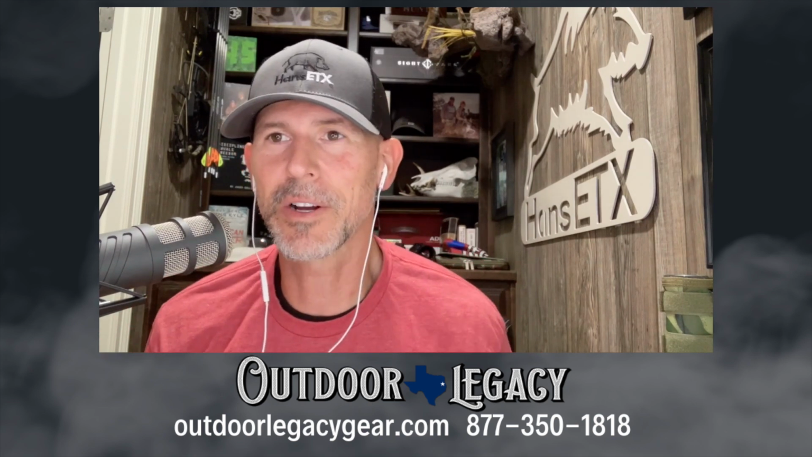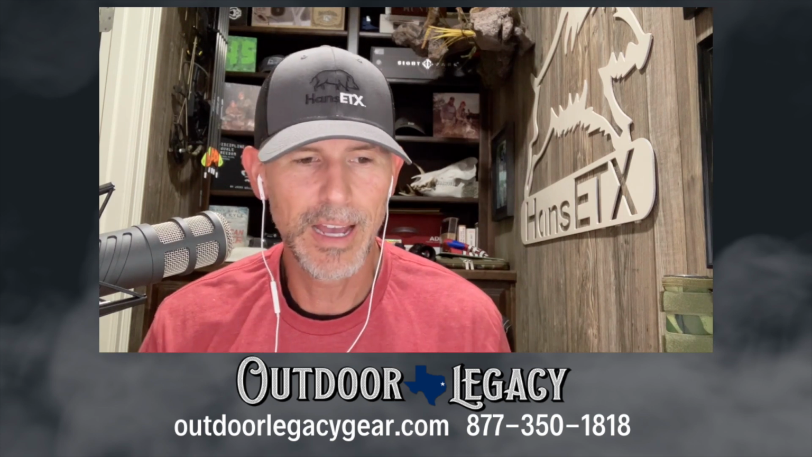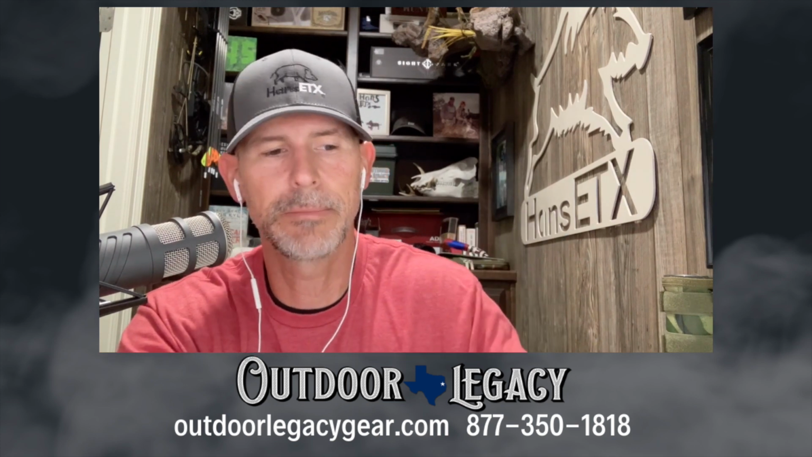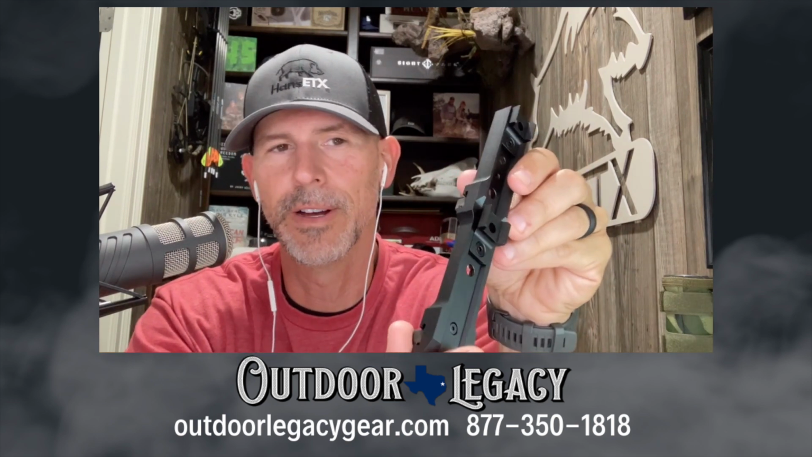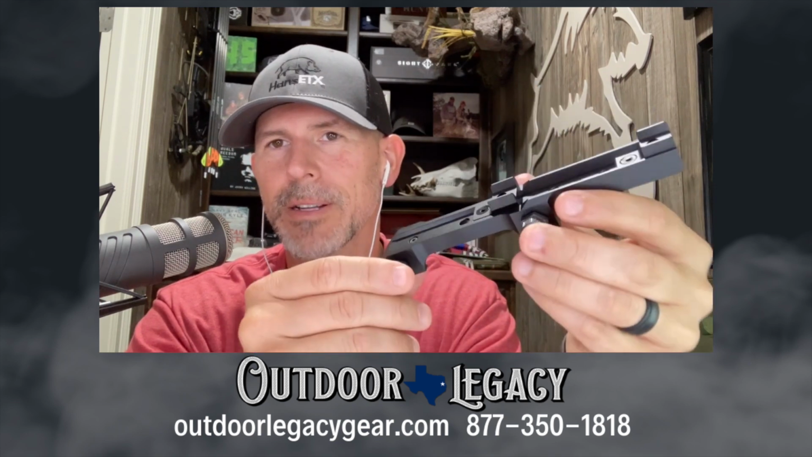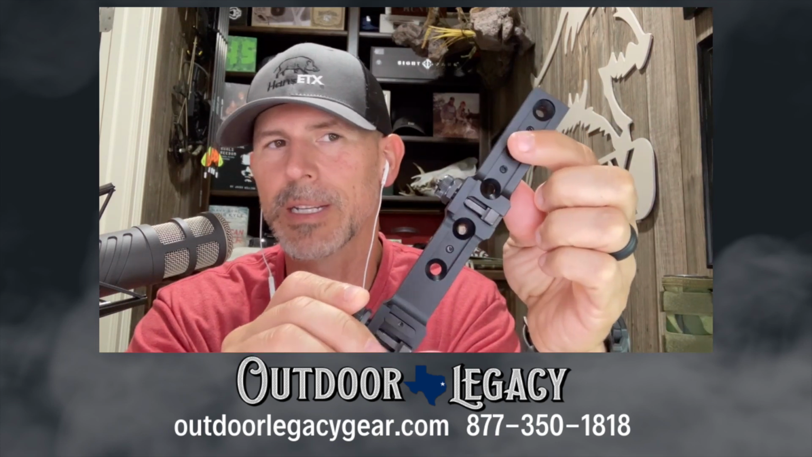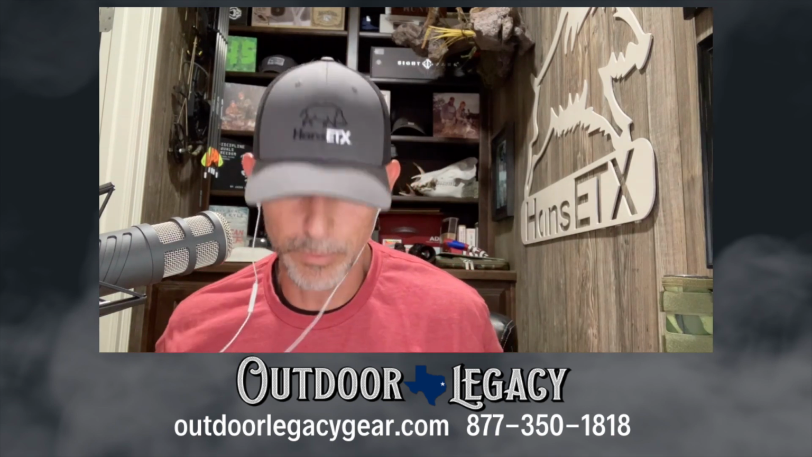But let's talk about what comes with the Talion when you purchase it, what comes in the bag. Jason mentioned the mount. We'll be talking about this mount later. This is the mount that comes with the optic. It is a very common mount, nothing special about it. Just thumb screw bolts right here to mount it to an AR style rifle or a Picatinny style. Anything with a Picatinny, this will fit it. But it is a very basic mount, and we'll be talking about that soon.